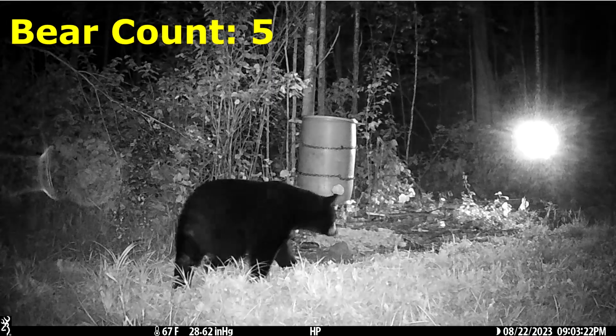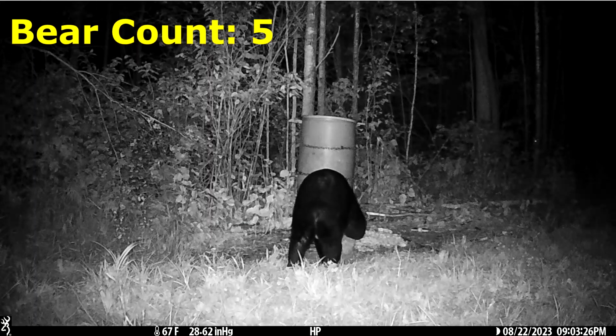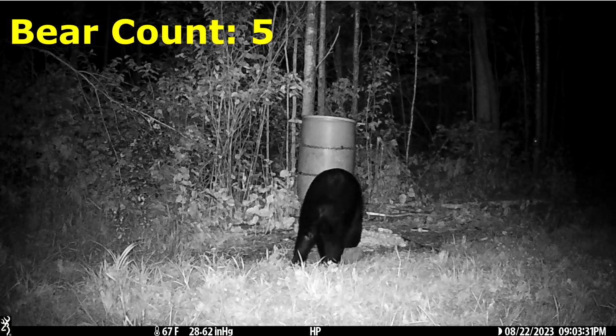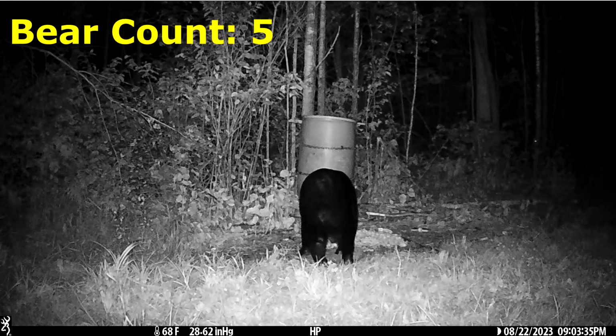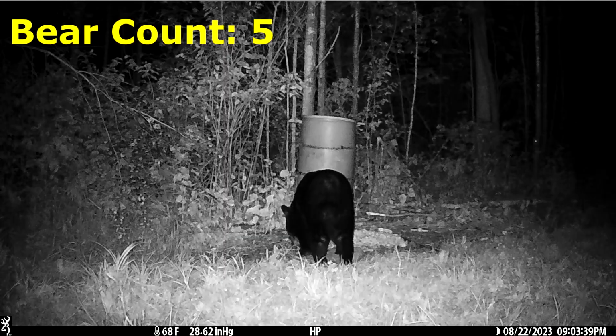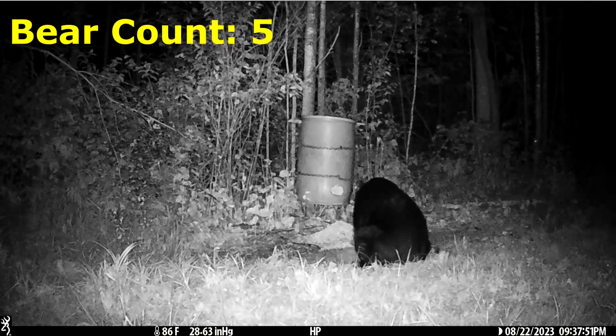Another bear shows up about 30 minutes later. It's 9:03 p.m. I think this is the same large bear that was there 30 minutes ago. He seems to be on alert the whole time he's there, but he does take some time to eat. Maybe the mom and the cubs are still nearby and he just knows they're around. Eventually he leaves at 9:38, carrying some food off in his mouth. He was there for about 30 minutes again.